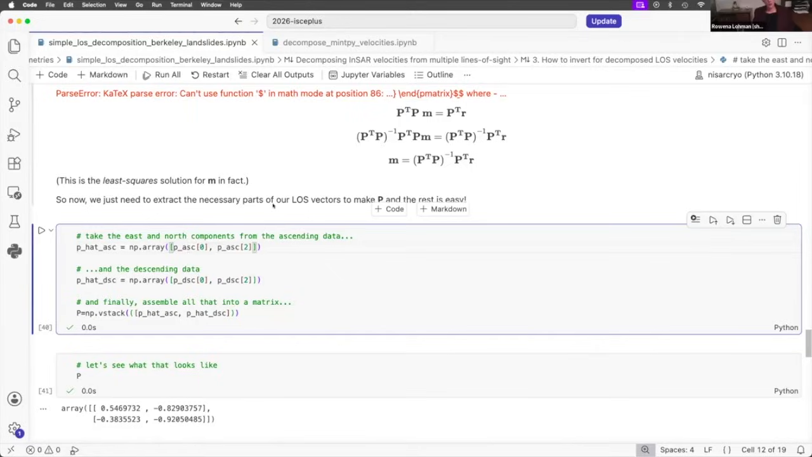There's other stuff you can do, though. Another approach people use to invert for east, west, north, south, and vertical is to bring in other information about what the real Earth really does, right? For instance, we know that if you push down on the Earth, say, or pull up on it, to whatever extent it behaves like an elastic medium, it should move in the horizontal direction as well, right?